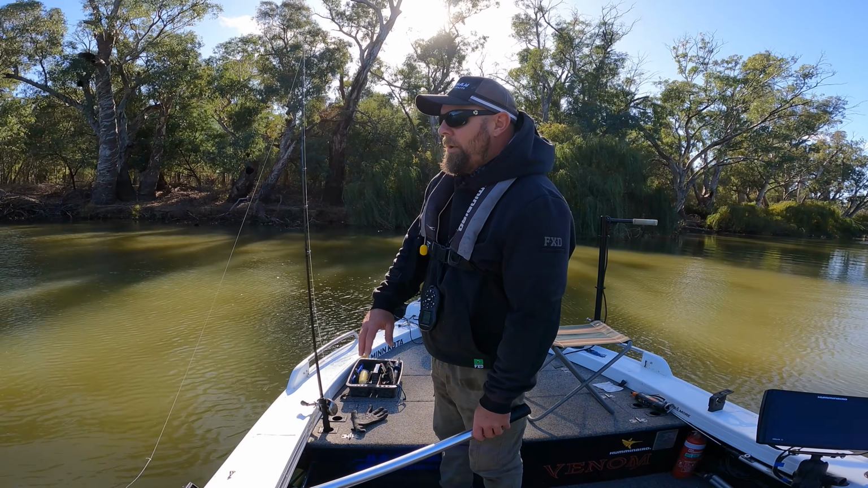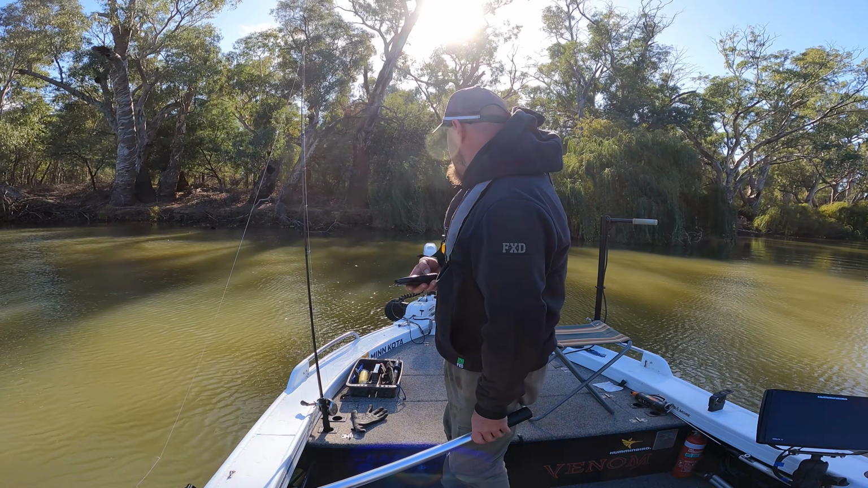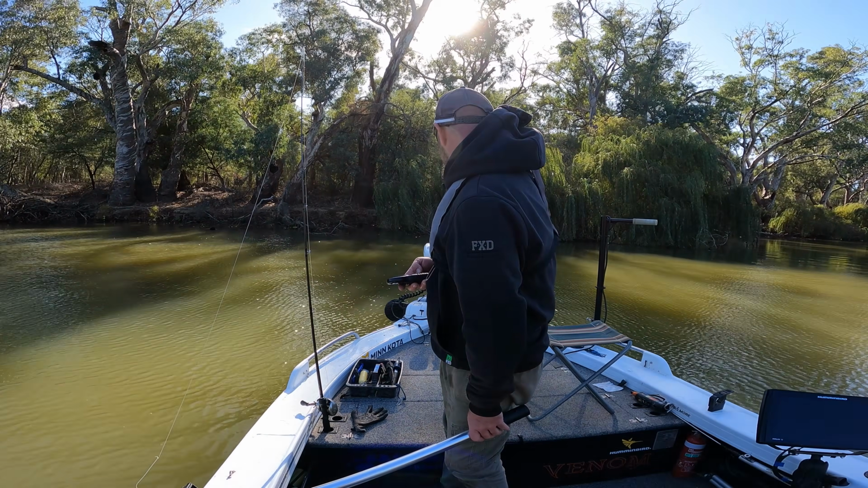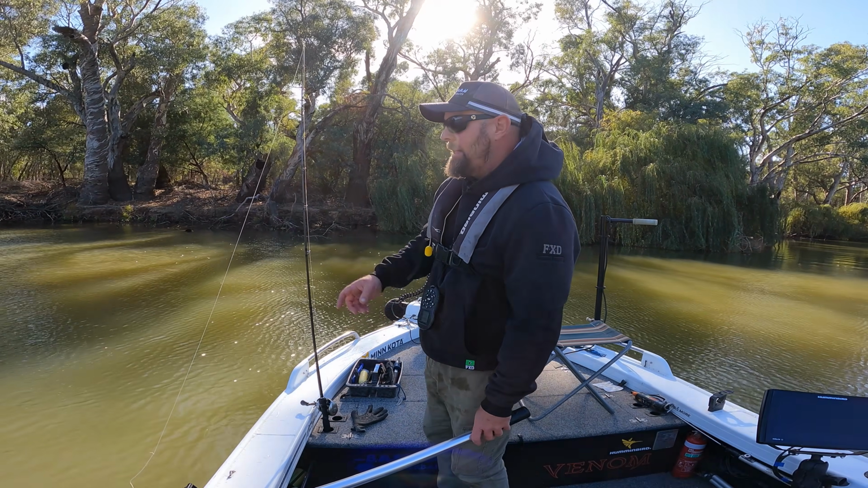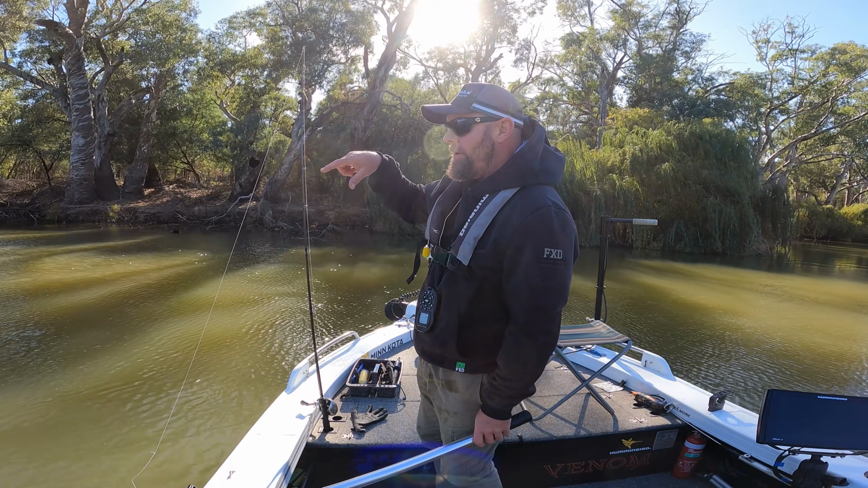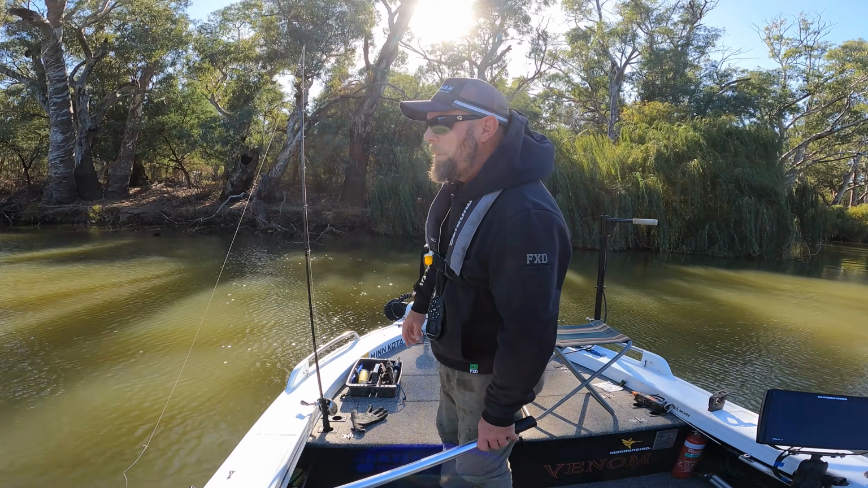But they're all on the bottom. That's the good thing about this. Not that people like it, but within an hour you can tell whether they're out swimming around, whether they're in the snags and you should be bait fishing, or if they're cruising along the bottom.